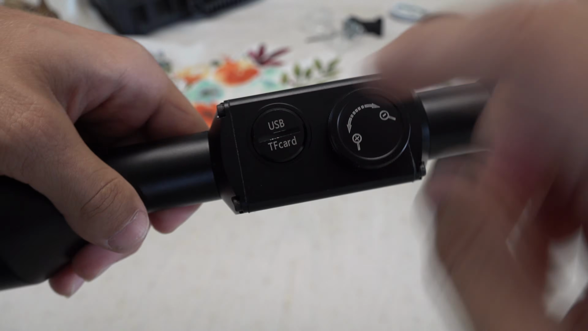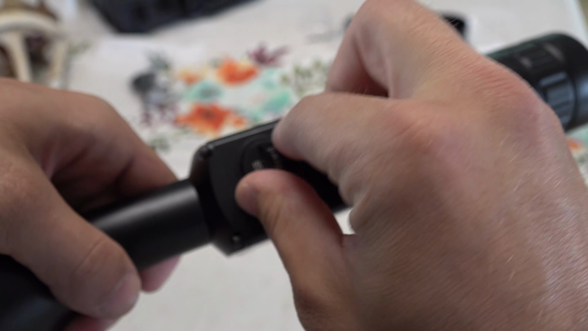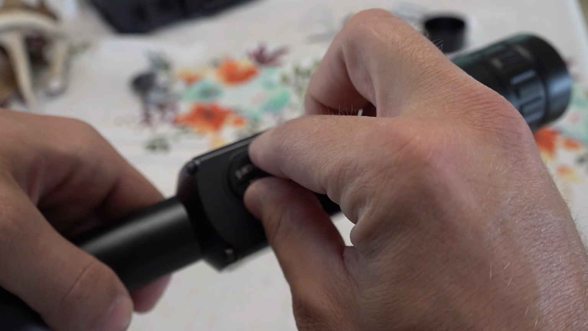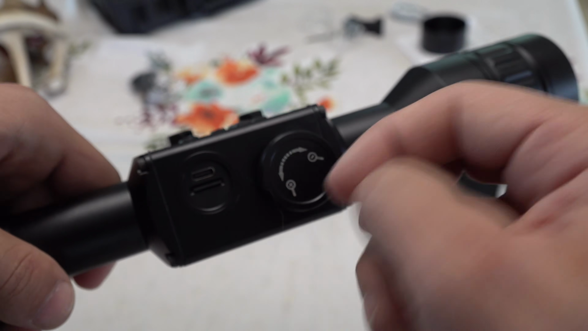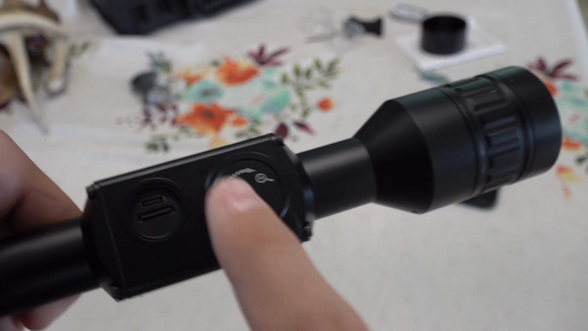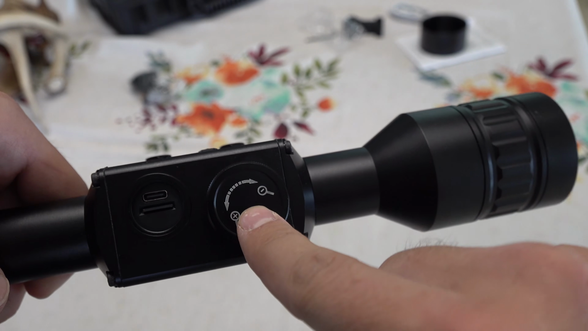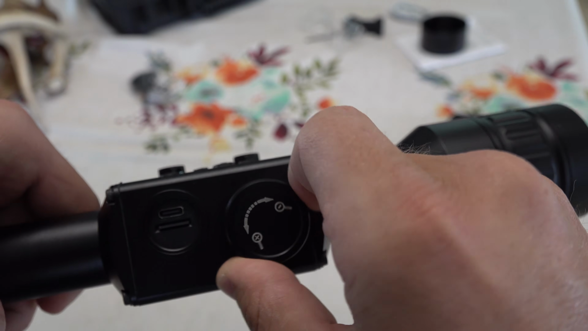Over here is where your USB charging port is and where your mini SD card goes in. It takes a 4 gigabyte to 512 gigabyte mini SD card, which pops in right there. And then here's your USB charging cable. Here's your zoom. It's 6 to 12 times zoom just by twisting this back or forth.